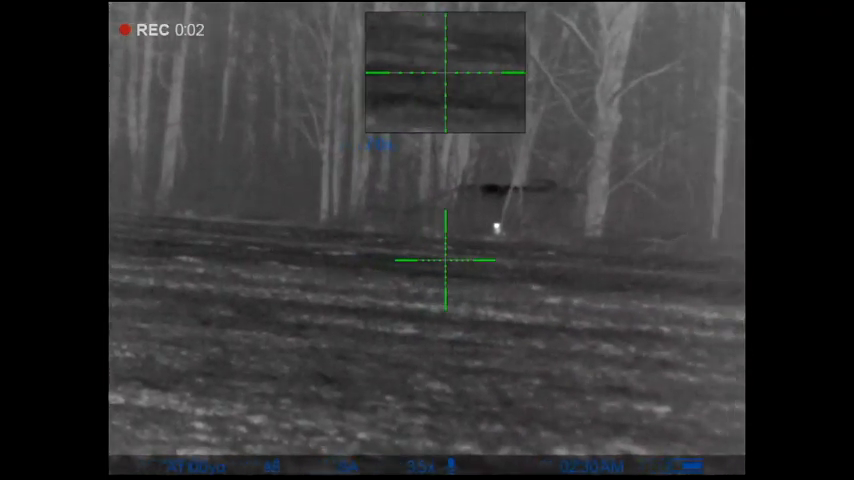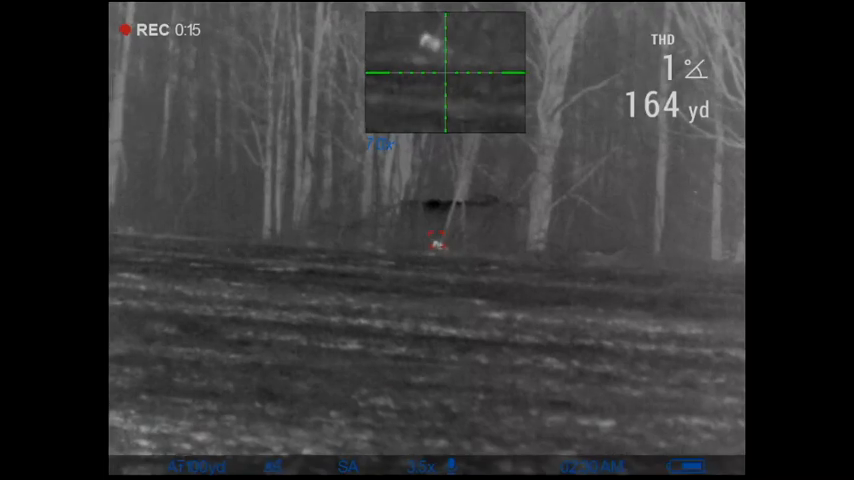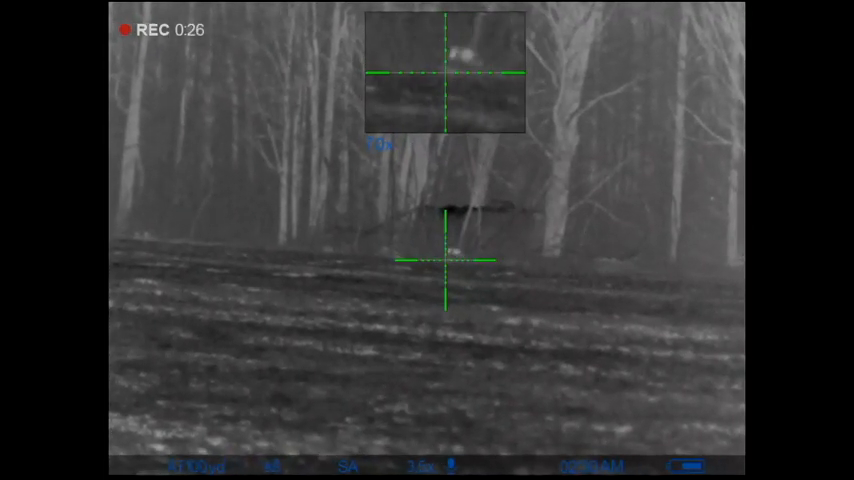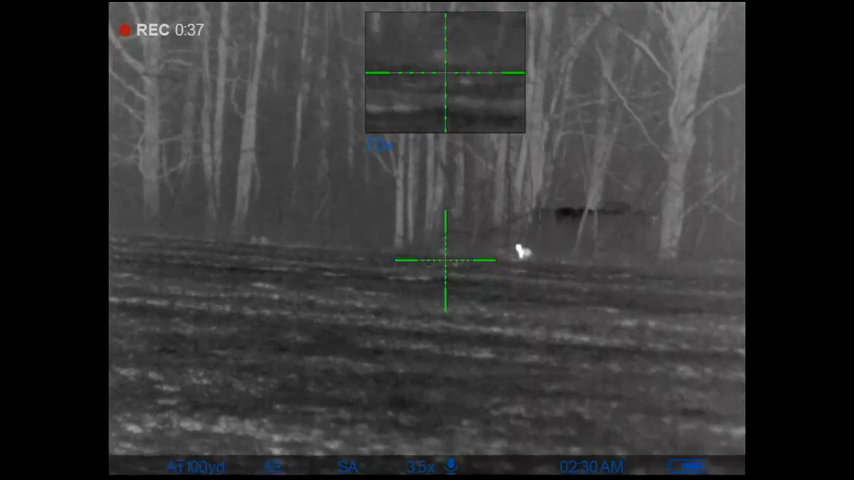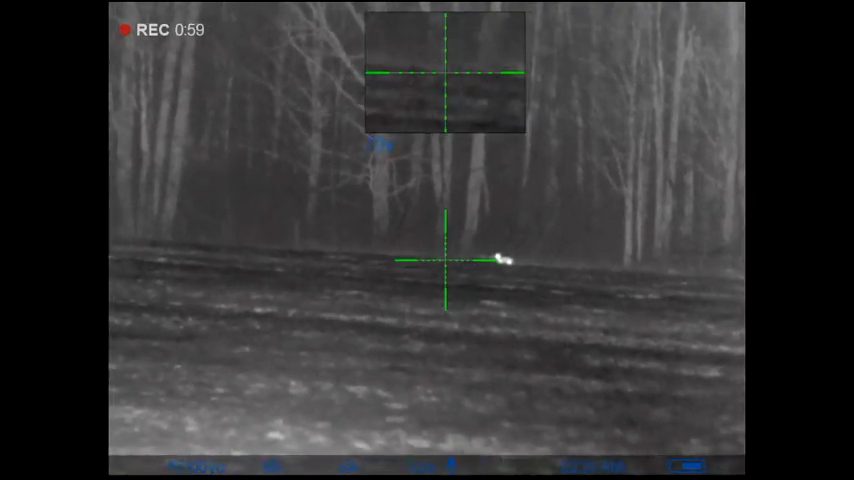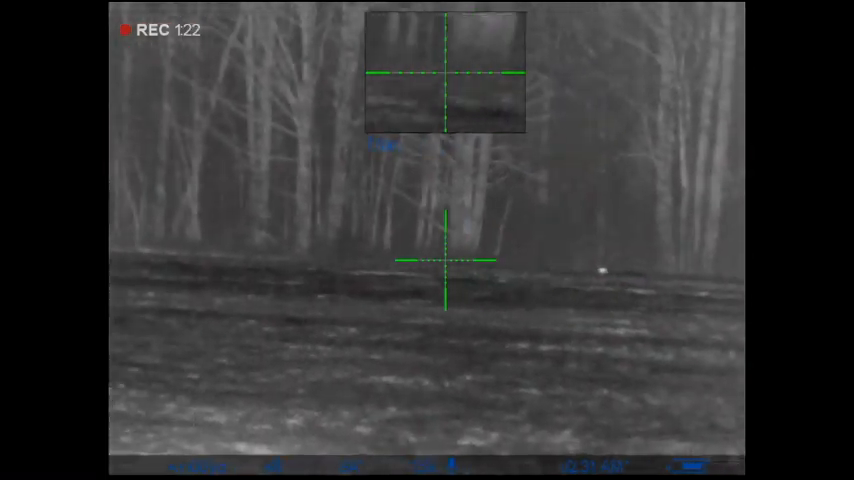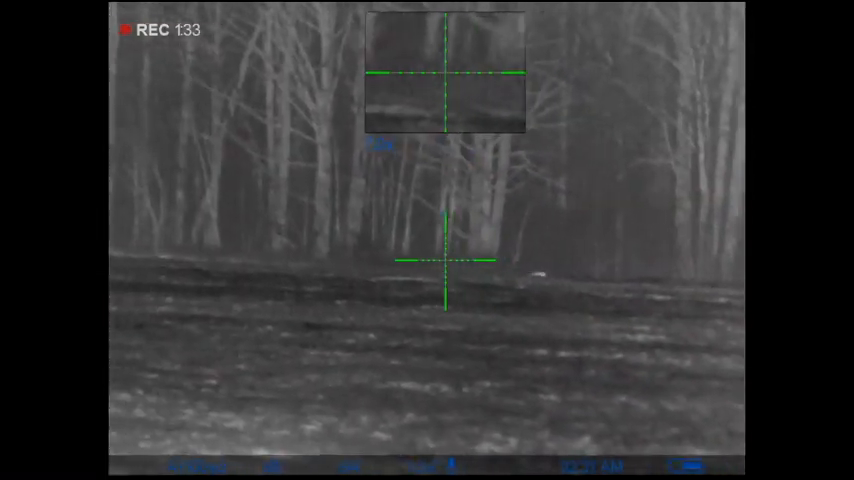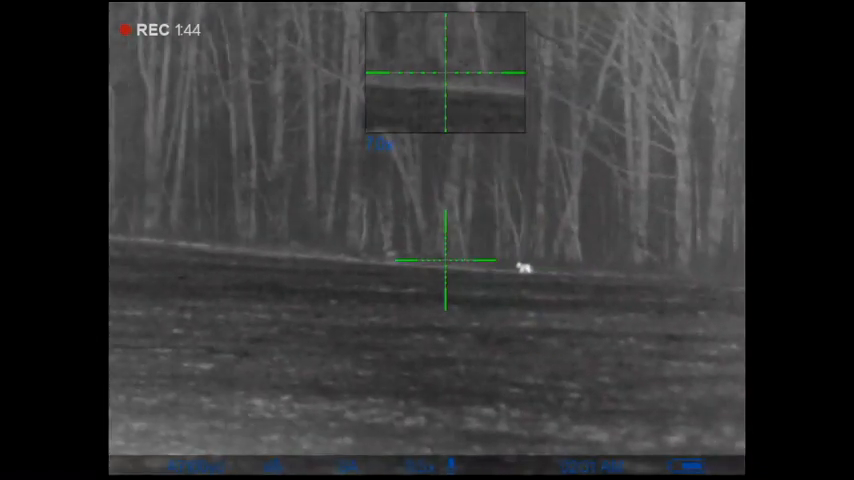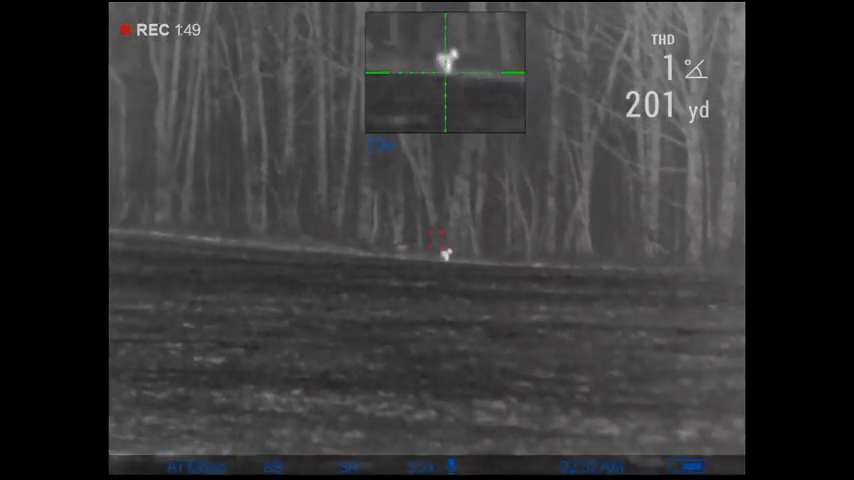Hopefully get a few more fox. Nice shooting, buddy. Coyote. He's getting farther away though. Yeah. Ready?